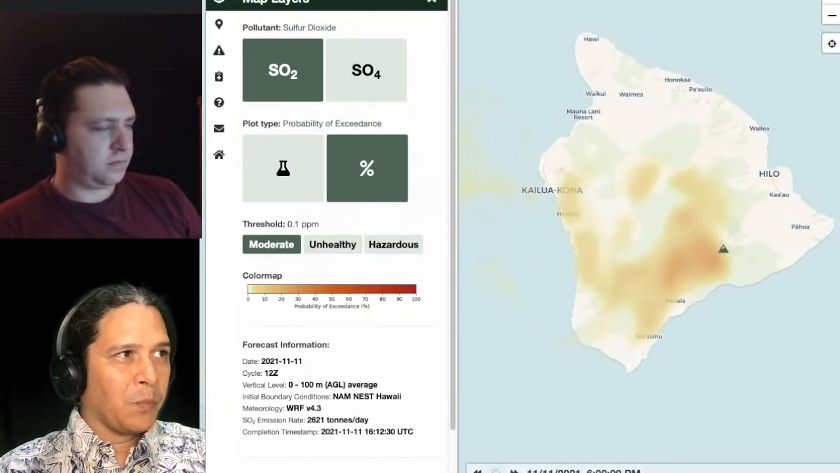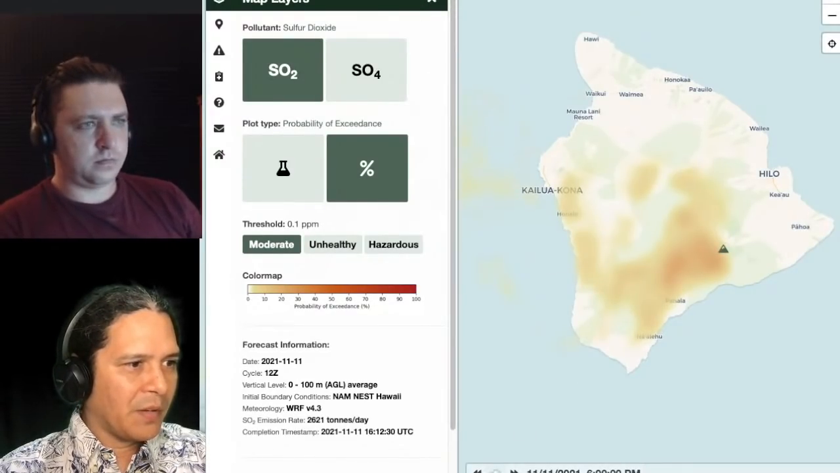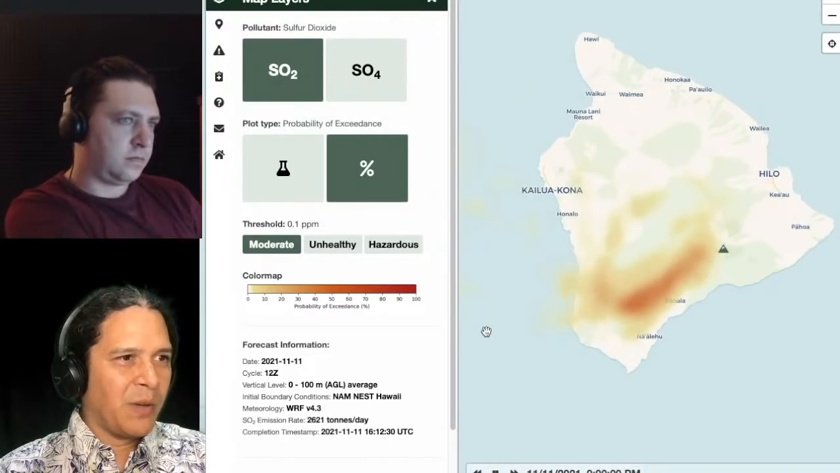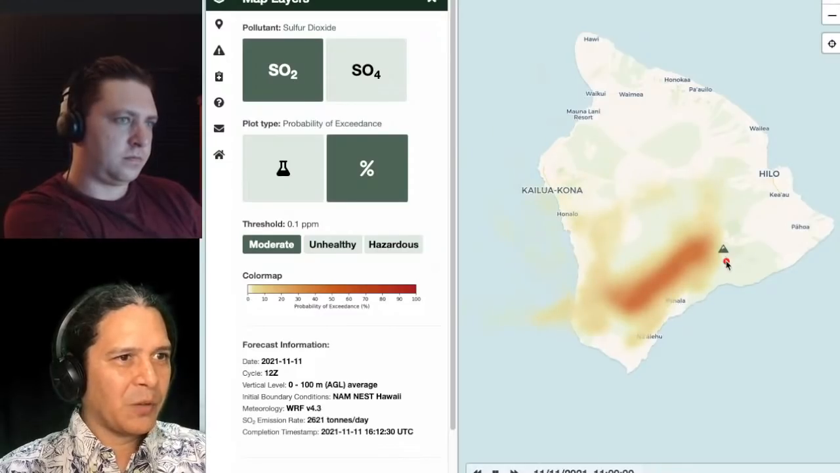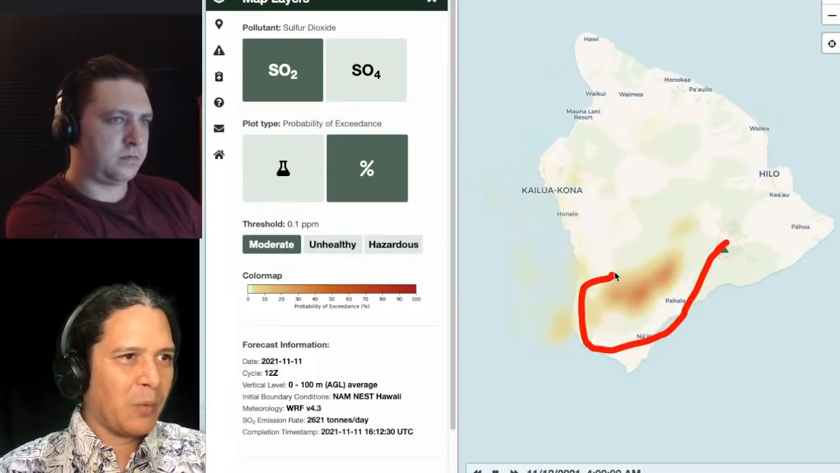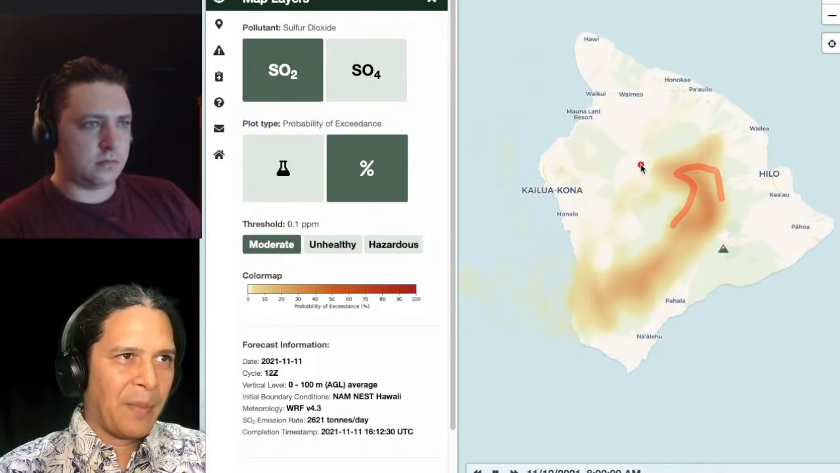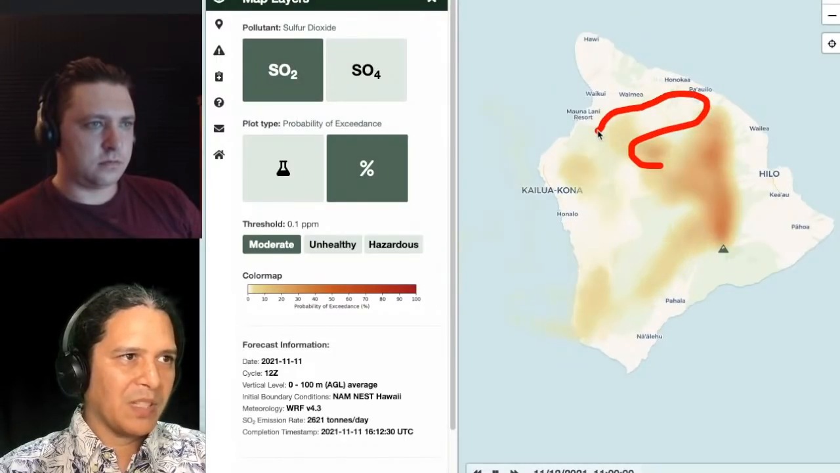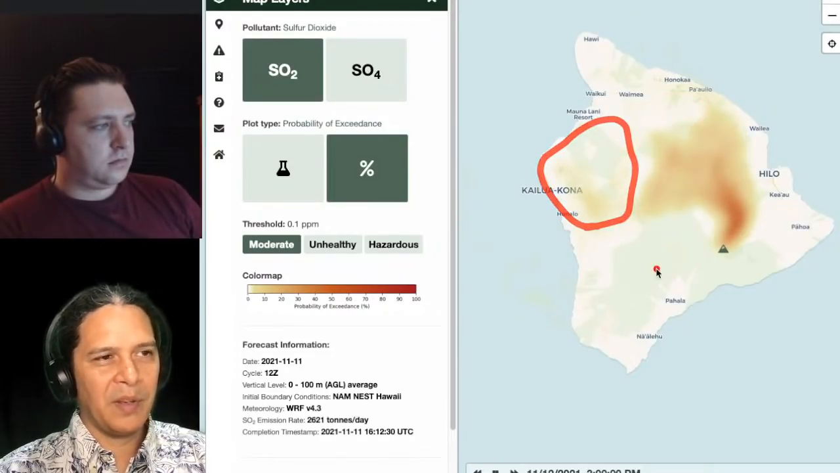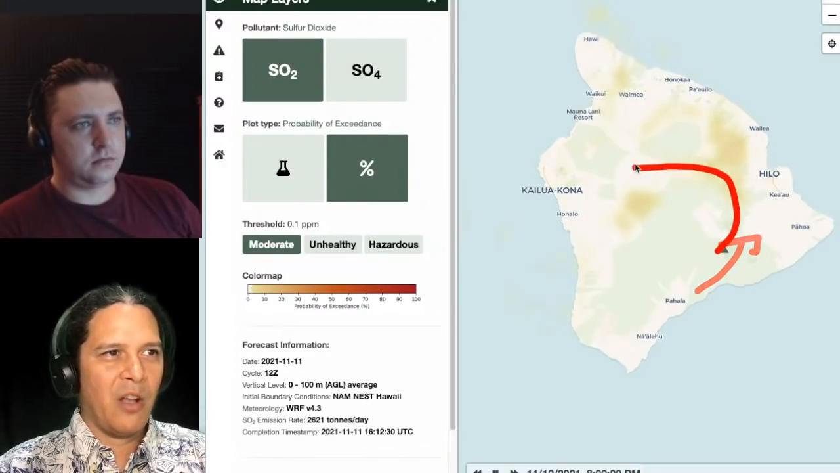All right, so VOG is still happening and still impacting. So let's see, I wonder if this will actually animate. Here's our SO2 animation of VOG today. So here's our source, Kilauea. You can see it's mostly coming to the southwest, but it does get into the saddle a little bit here. And you can see it wrapping around to some of the areas of Waimea and then upper Kona, Waikoloa areas as well, right? Depending on the shift in the winds that we're just seeing here, right? Winds shifting over, VOG blowing back around, right?